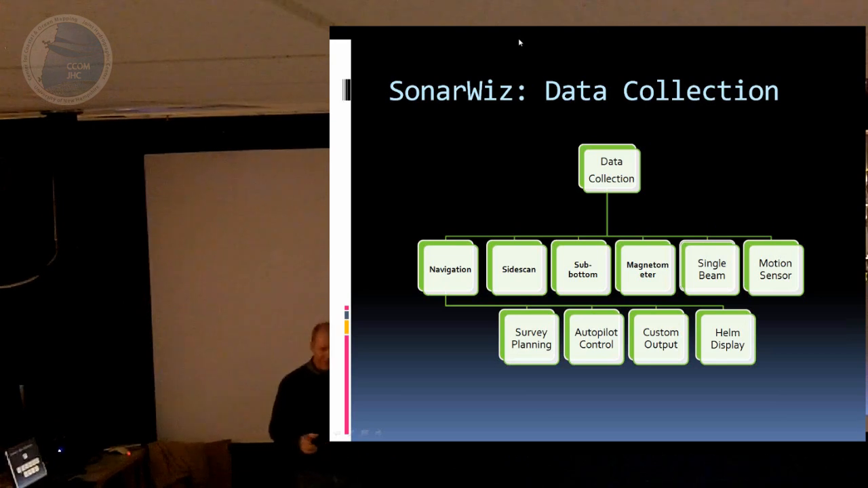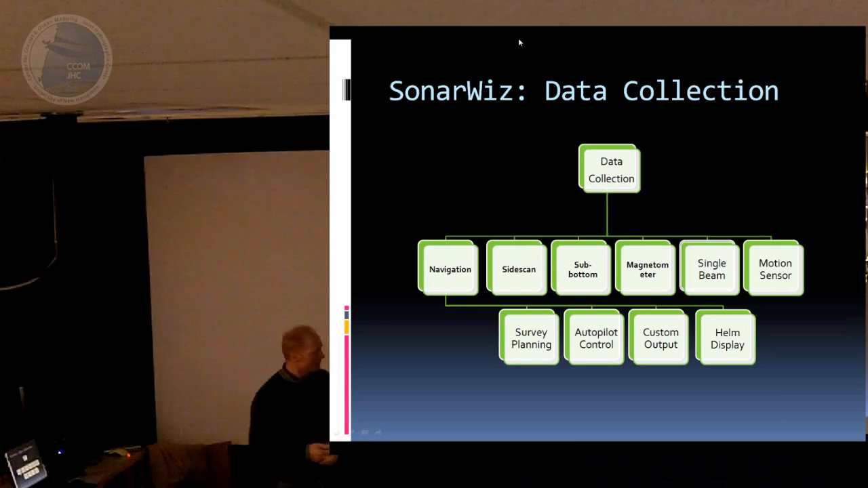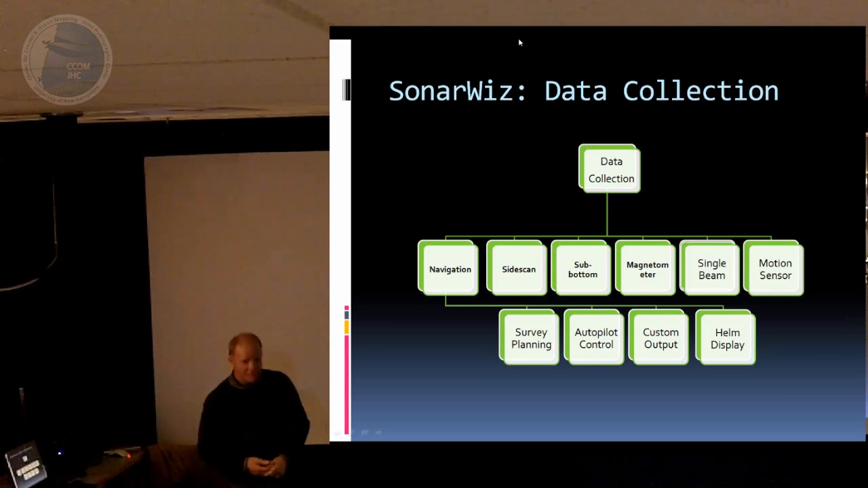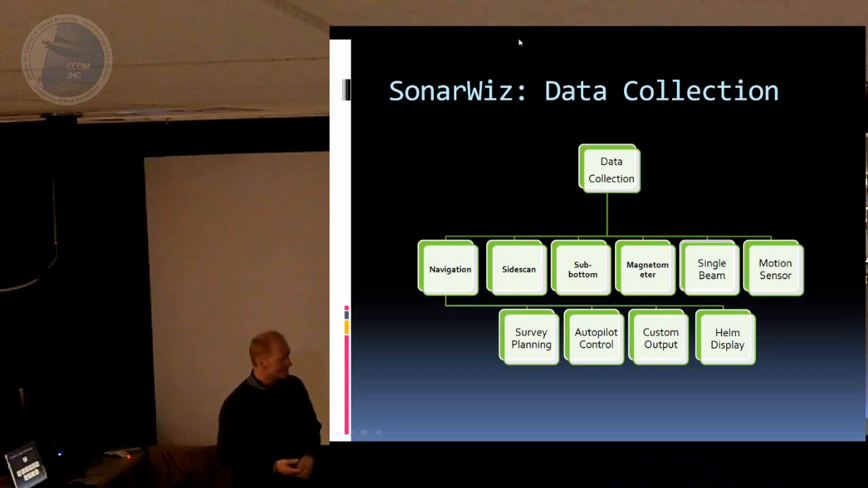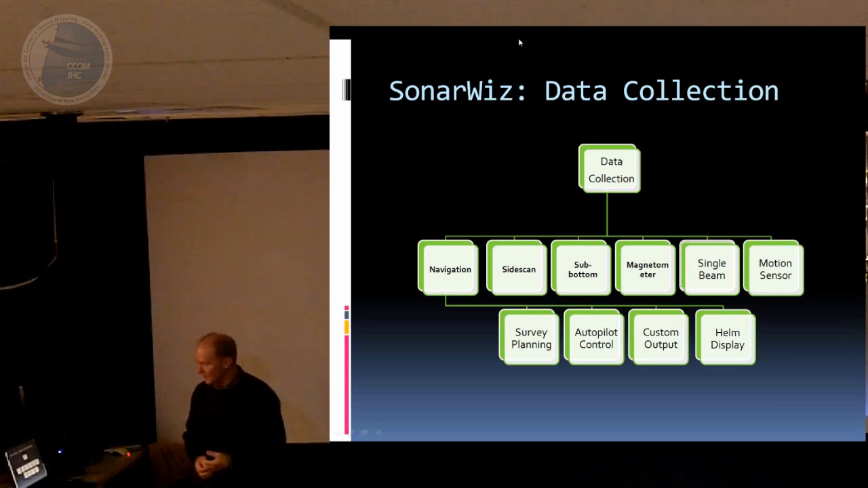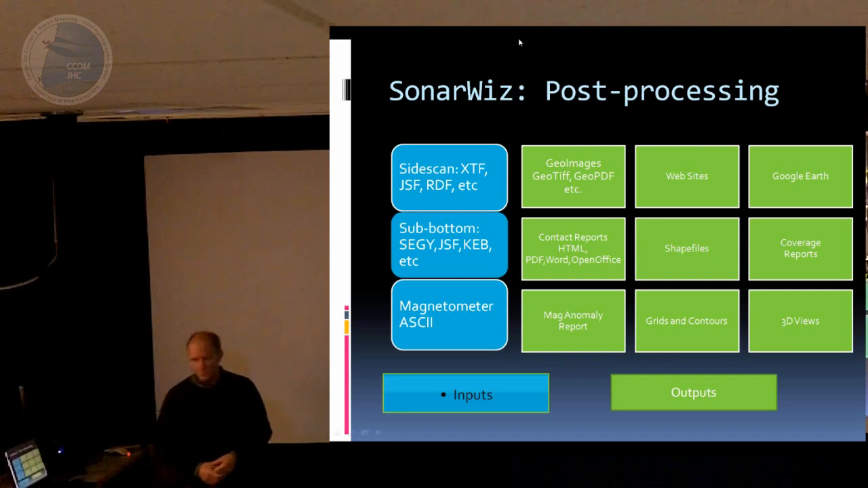Let's see, single beam up there. We really don't do single beam very well. We collect the data, but we don't have a whole lot of processing for it. We don't have any kind of tide correction, but it's something that we're probably going to develop more. And then finally, motion sensors. We added some support for bringing in the Octans and TSS, primarily for correcting the sub-bottom. We use that real-time heave compensation to keep it in the correct direction. So that's just a kind of a block diagram of the data acquisition.